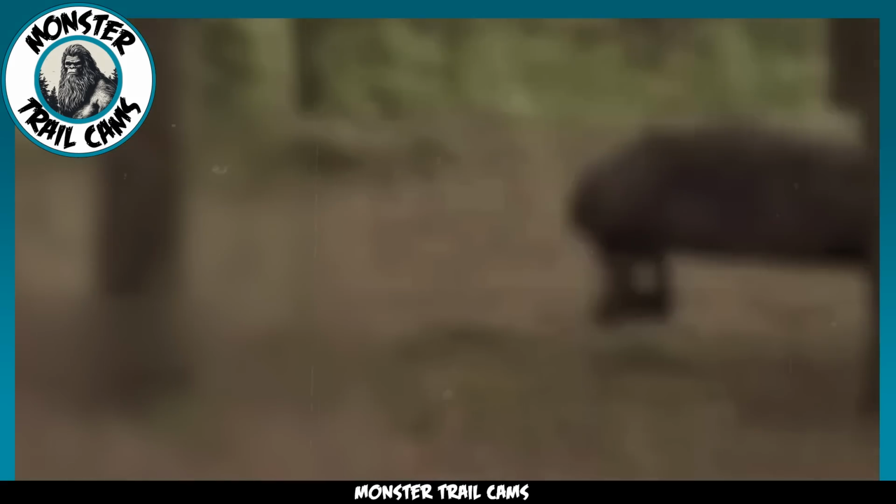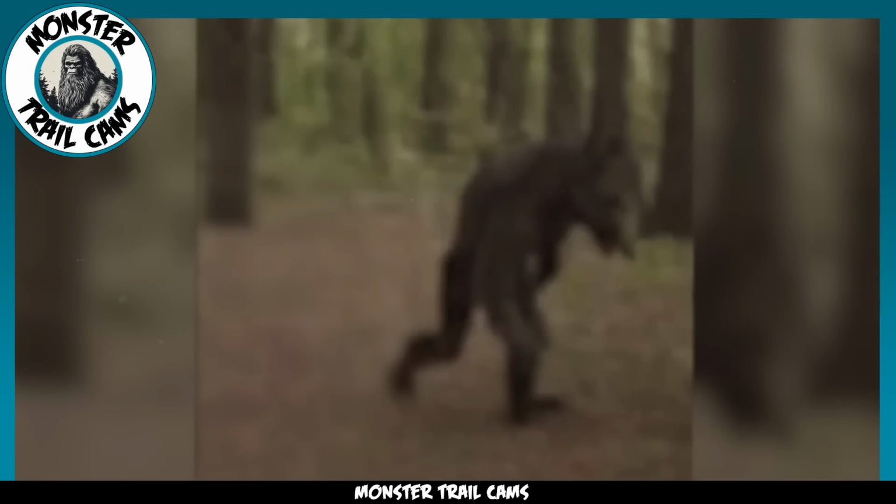In each frame, the creature looks a little different. It's as if it were a mashup of several different animals. For example, from one angle, the creature's head appears to be that of a pig. In other angles, it looks strikingly similar to a canine or even a bear.